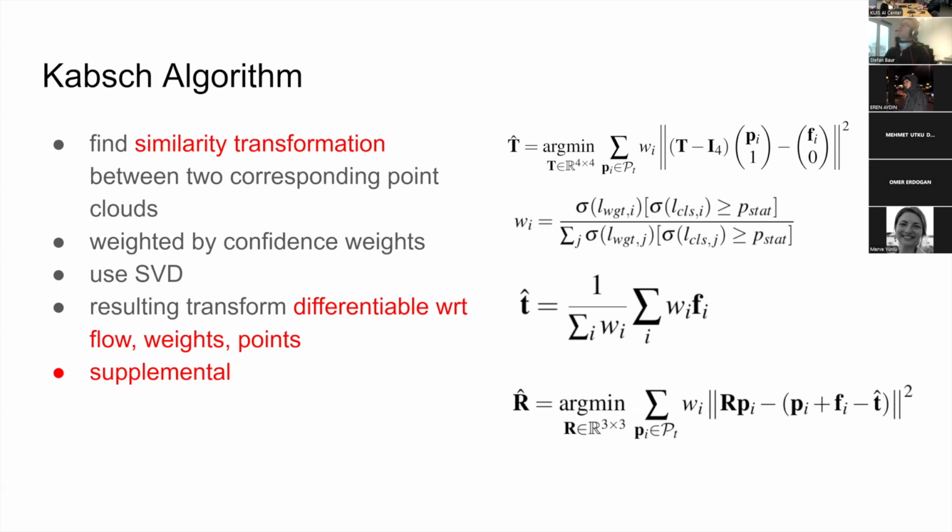Maybe that would be the best focus if you want to have some positive impact in this area. I'm not so sure it's actually the encoded point cloud that's holding scene flow back at the moment. Okay. Thank you.